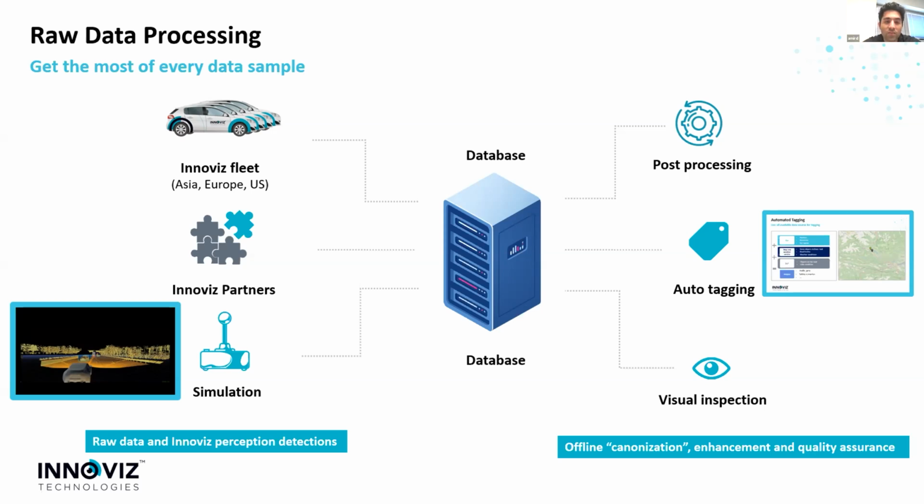Innoviz partners are a really important data source for two reasons. One, the capacity for data collection is really huge, usually with these tier 1s. And secondly, they tend to collect the data on the target platform, which is really important for the validation of the software.